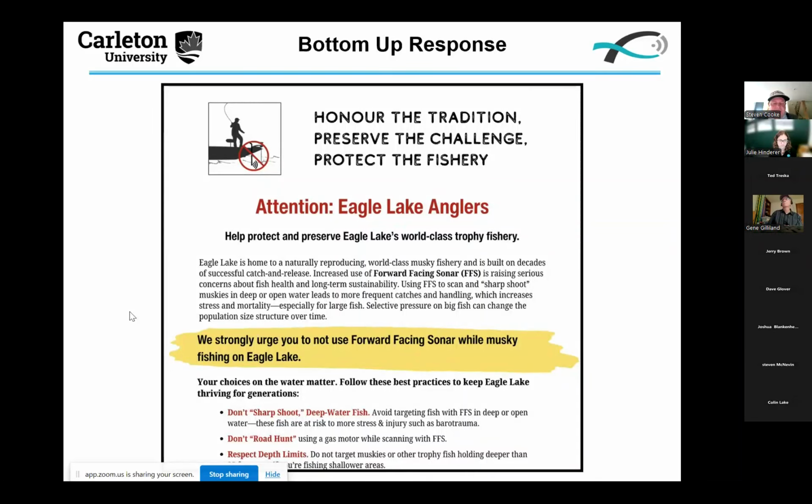We strongly urge you... But this was embraced by a whole bunch of the lodges on that lake, and those lodges account for a huge chunk of the fishing effort and pressure. And there's lots of lodges that enact their own rules, whether they be barbless hook rules or other things. So this was with respect to protecting muskellunge. They didn't want people to sharpshoot those fish in deep water, stress, barotrauma issues. Also not road hunting, using the gas motor to find them while scanning, and then just respecting those depth limits. Again, not fishing too deep.